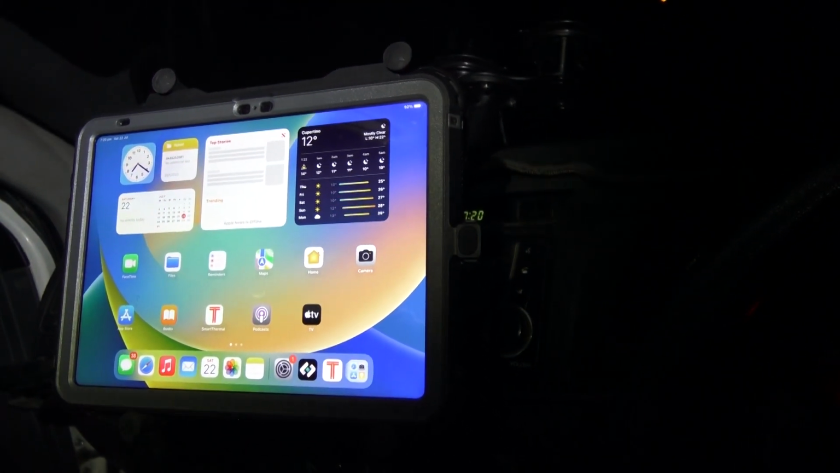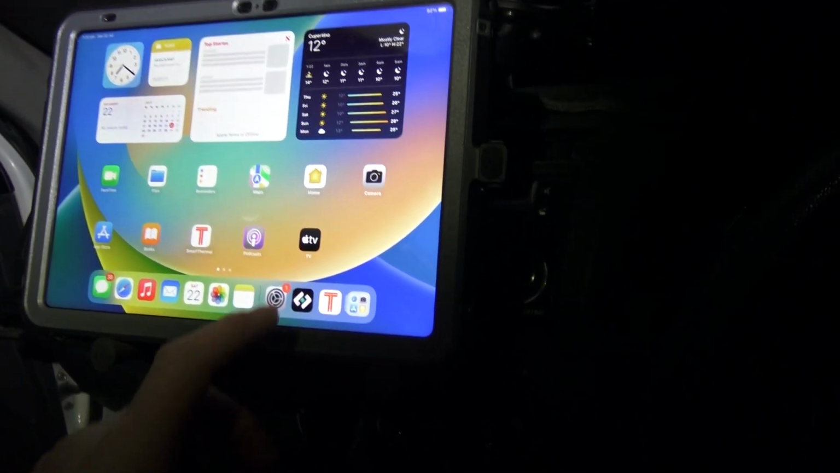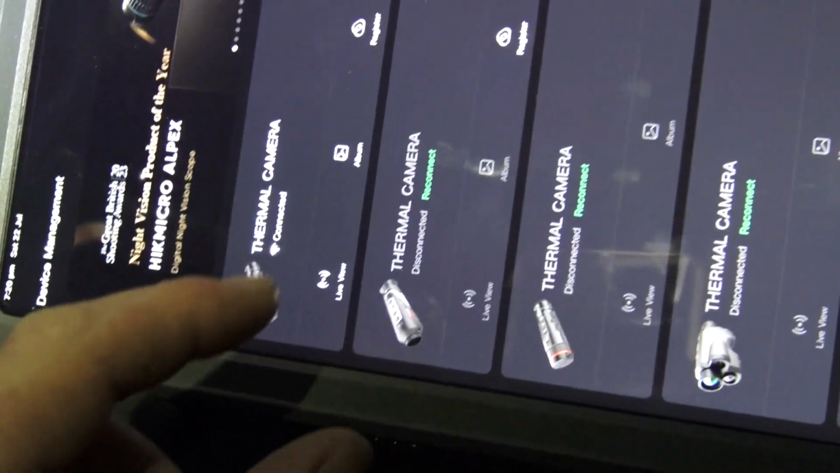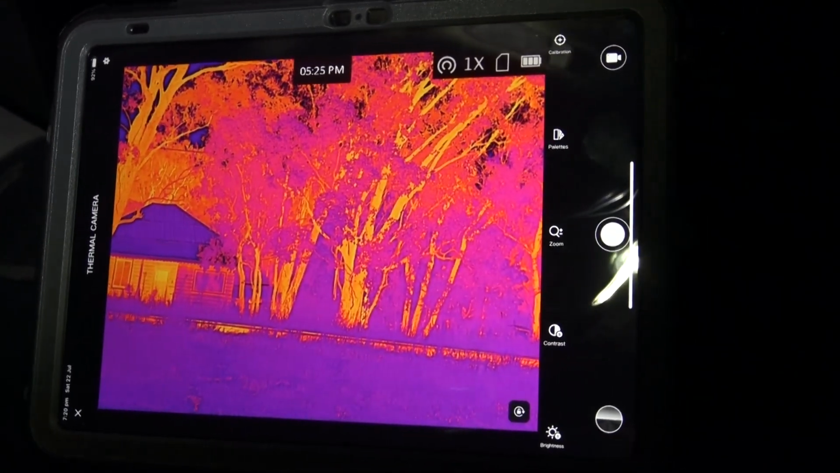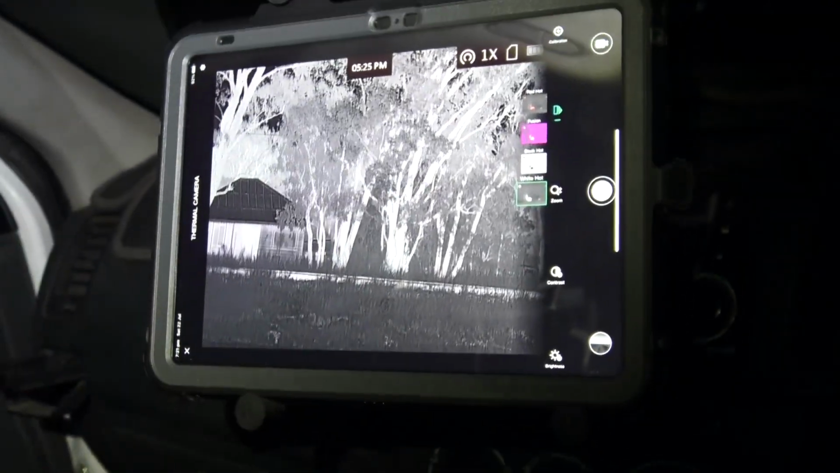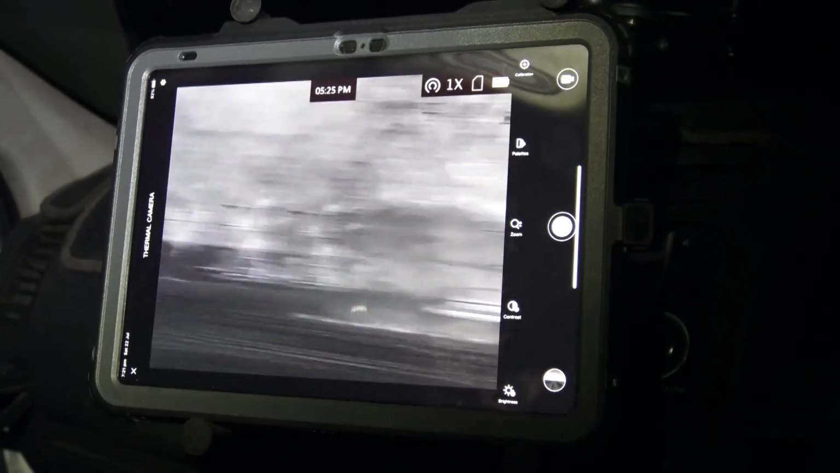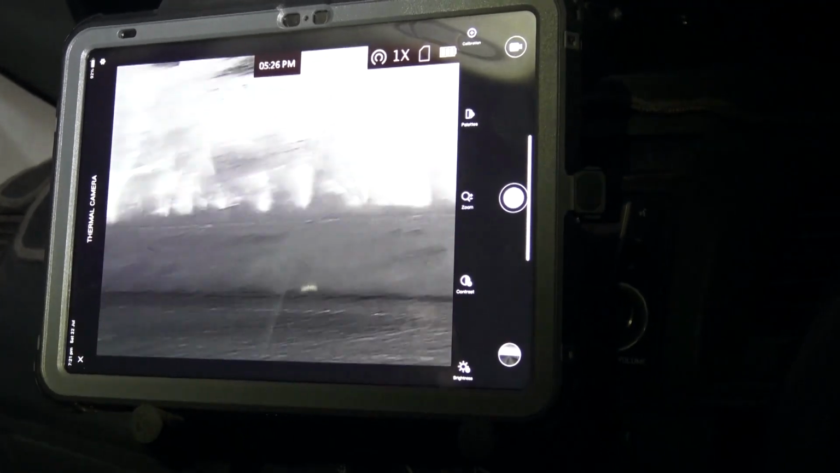So it's a pretty basic setup. They communicate wirelessly on a local network, so you don't need any cell service or anything. We'll open up the Hikmicro Sight app here, and as you'll see, we hit live view. And we're ready to rock and roll. That'll spin around, and there it is there. So I don't want to use that palette. I prefer the white hot, and there we go. So now let's just give the old thermal a spin. Now, if you're having Wi-Fi issues, you shouldn't have any noticeable lag with Wi-Fi if it's working correctly.